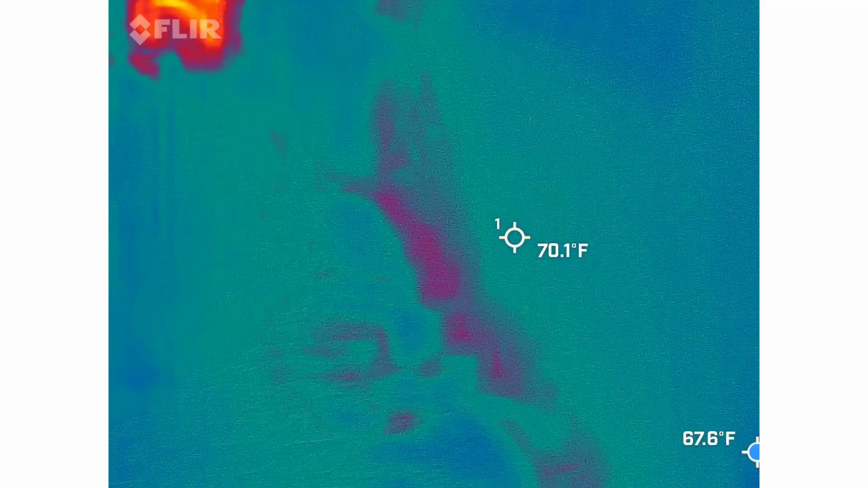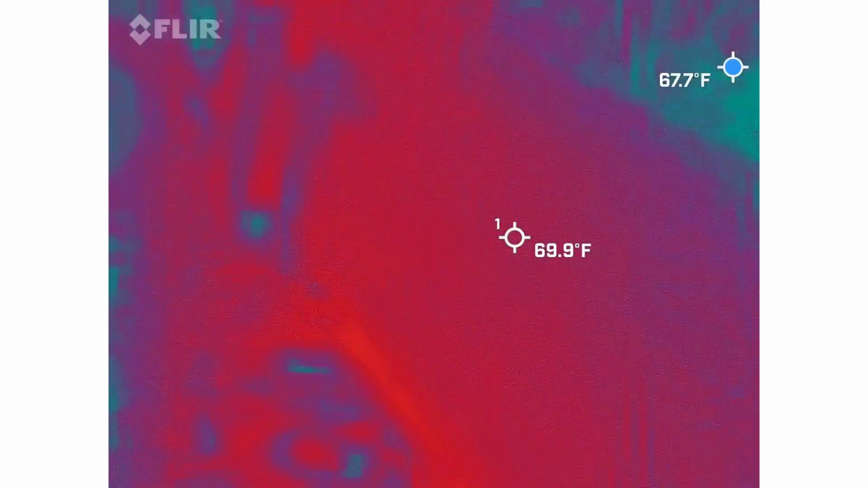This is the hotel we stayed at. Right here. Maybe. Oh yeah, it was definitely around here.